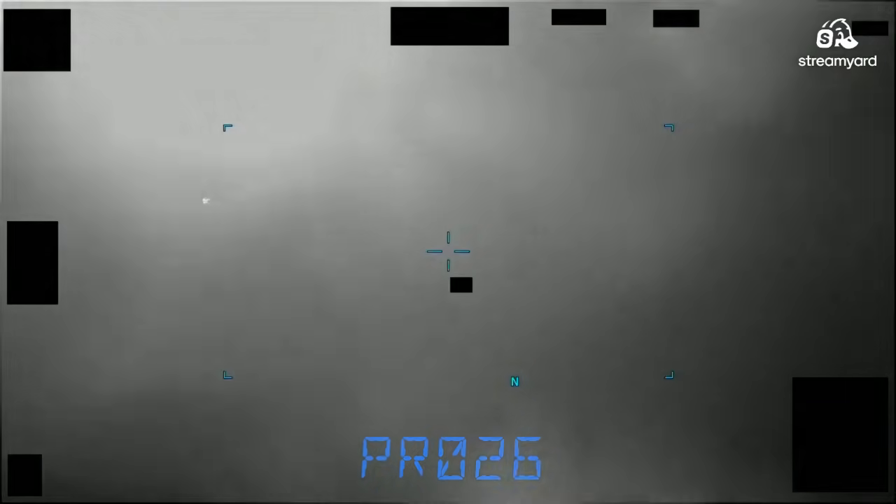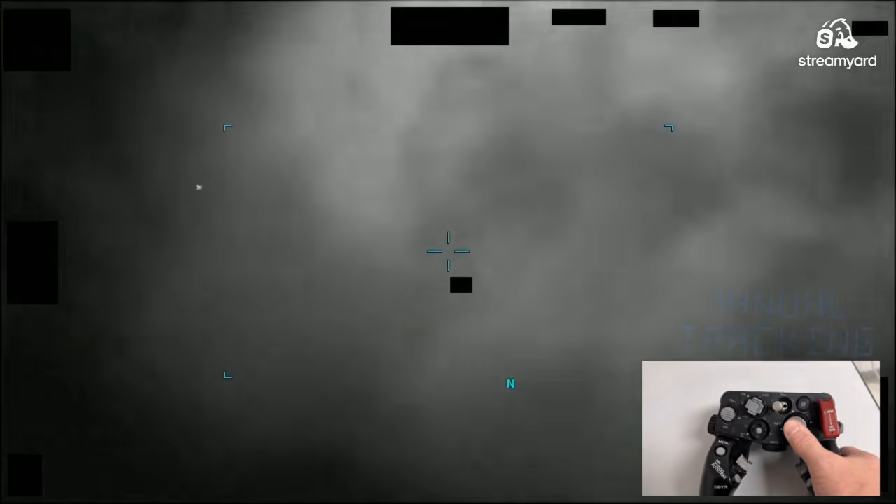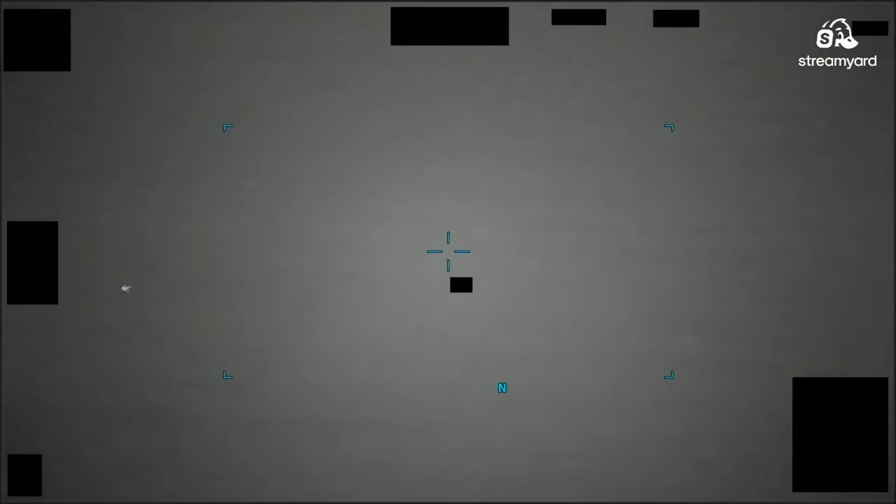So we have an unknown object as of right now. Can't make out a form yet. Could be a drone, could be a bird. Looking more like a bird.